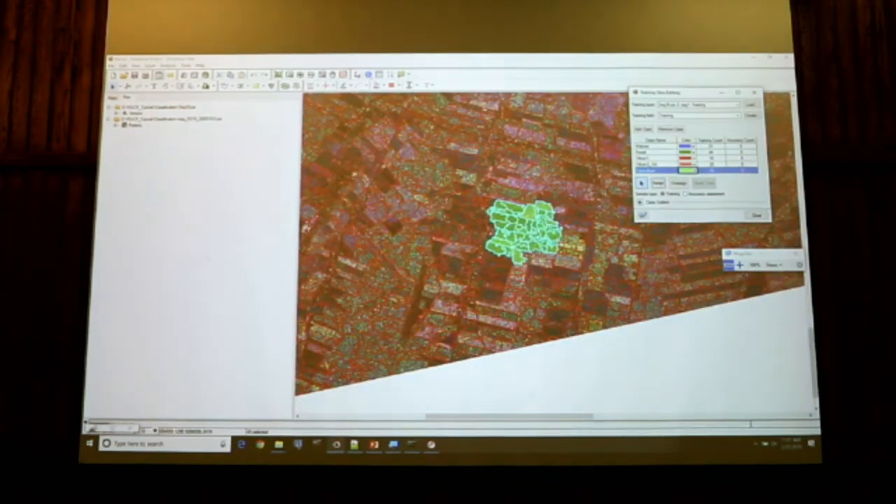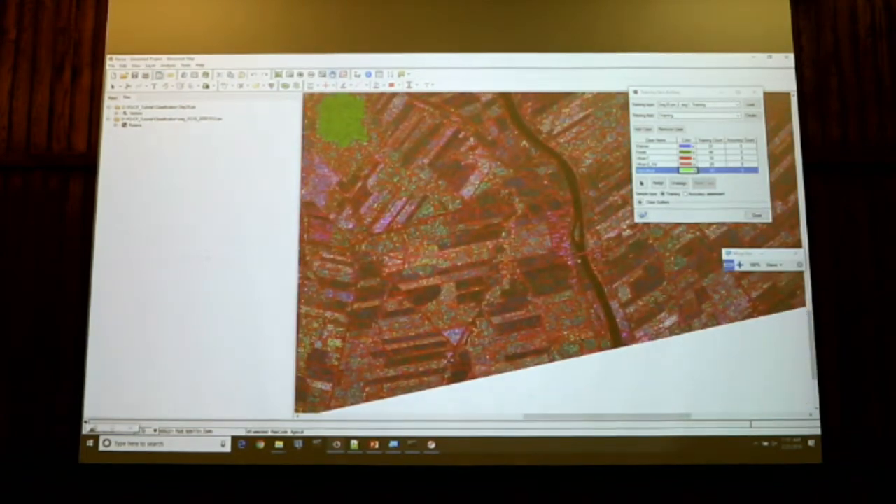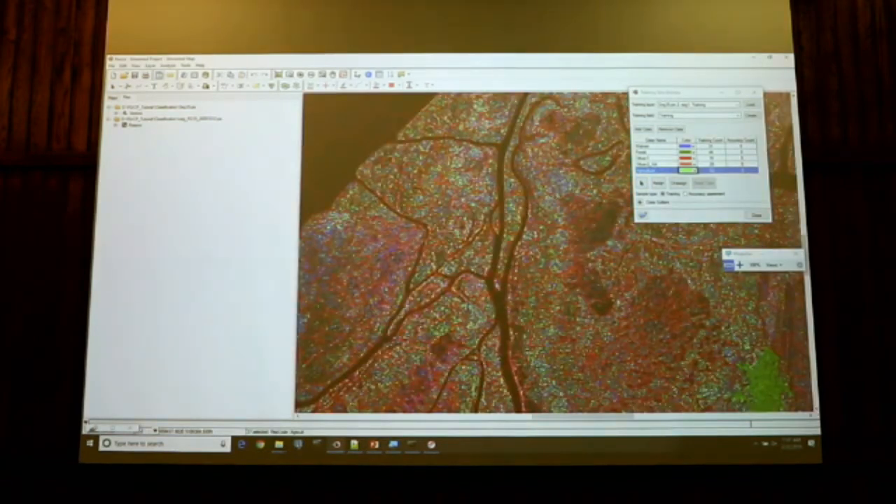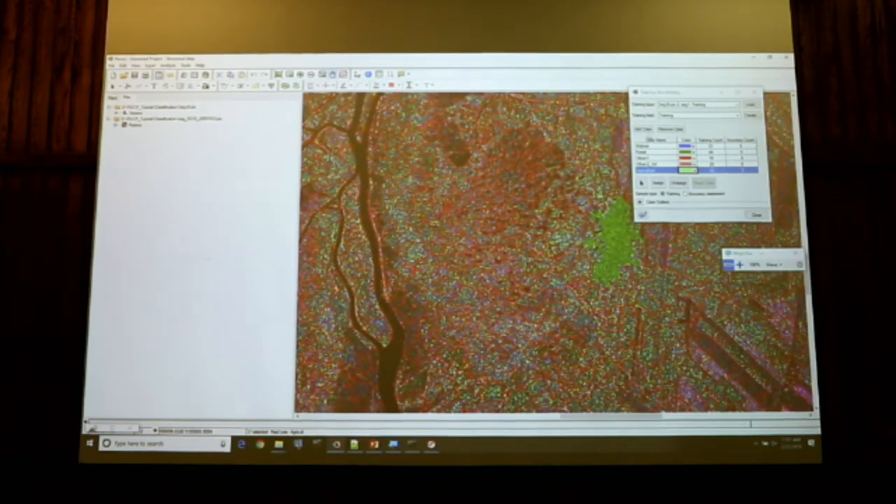I will select here a few more agricultural classes in this region, mainly like this. And just to complete this example, I will select some wetlands area in this region.